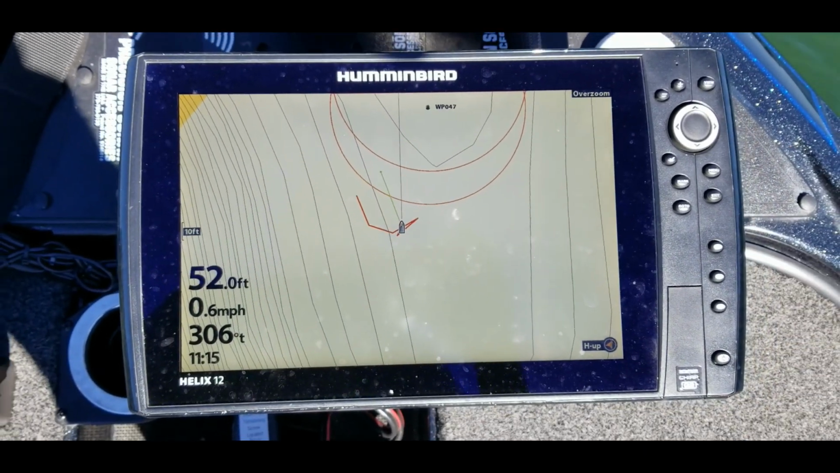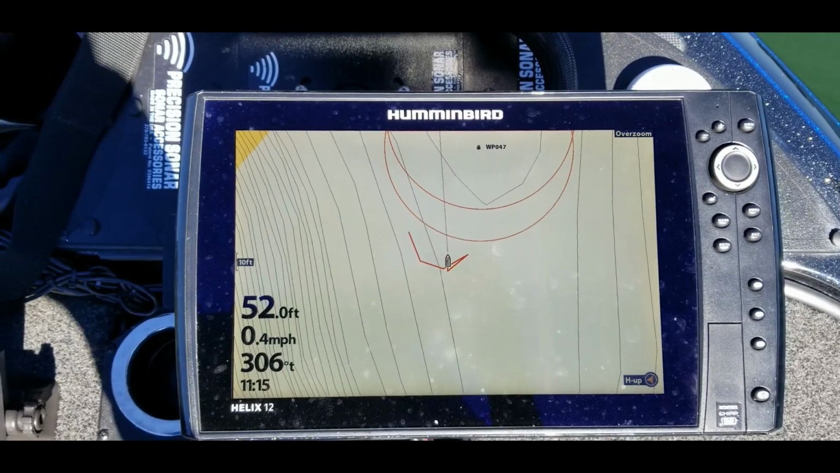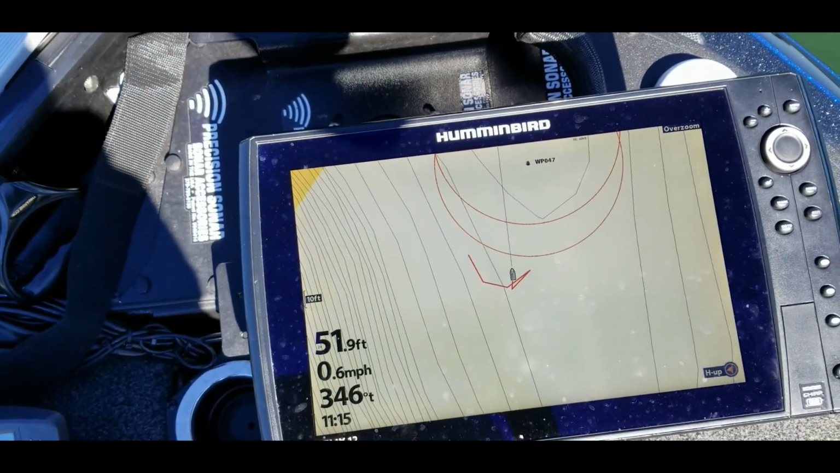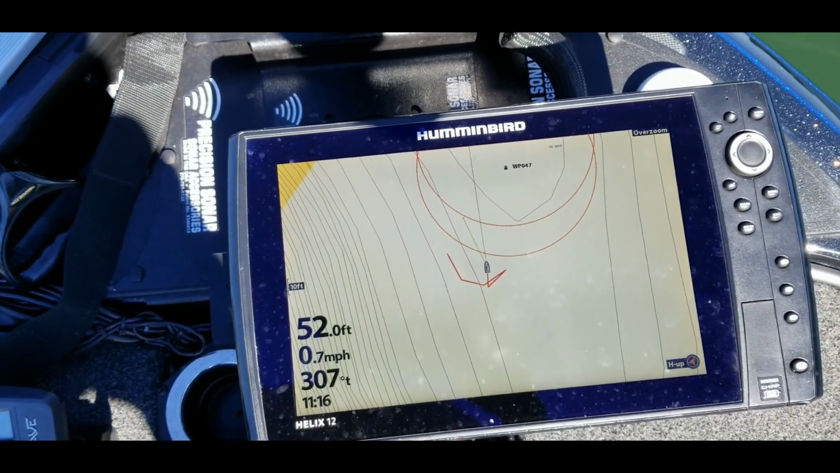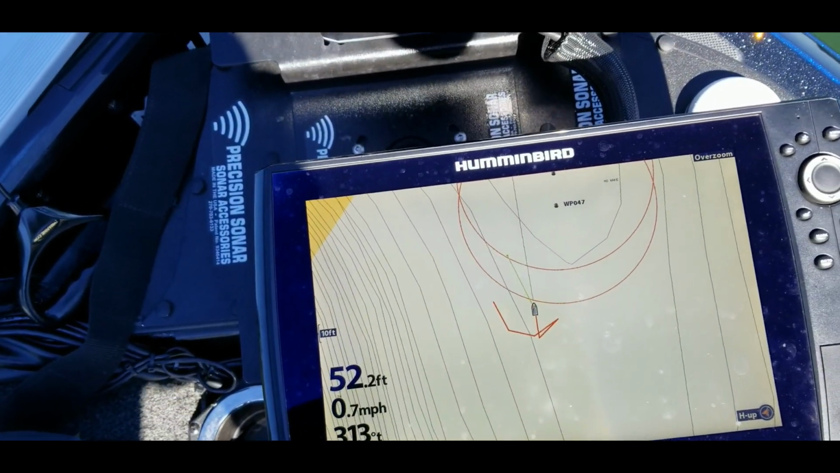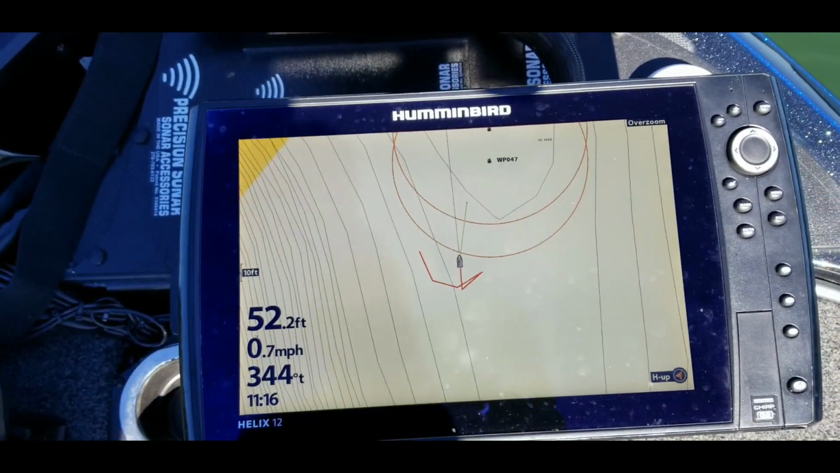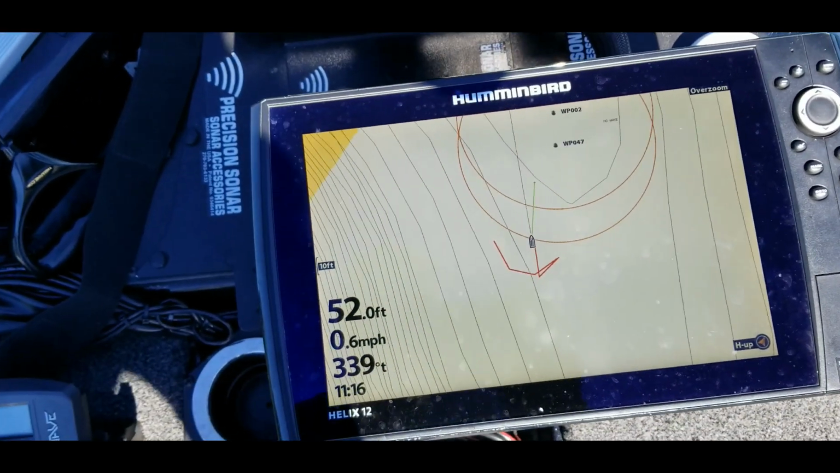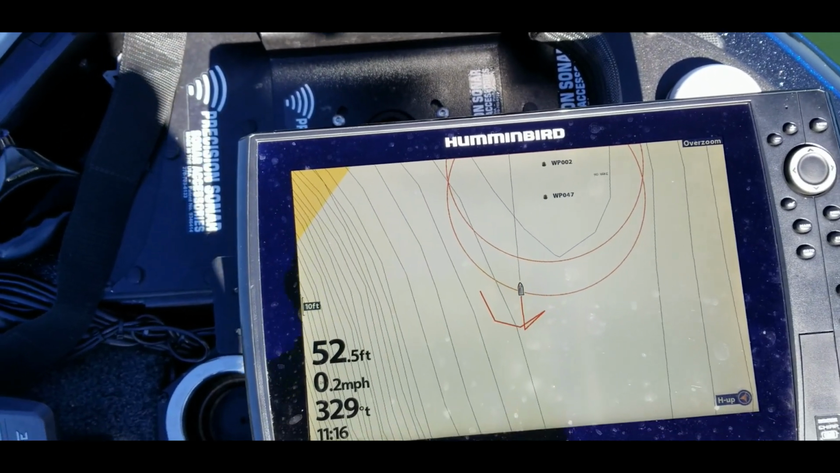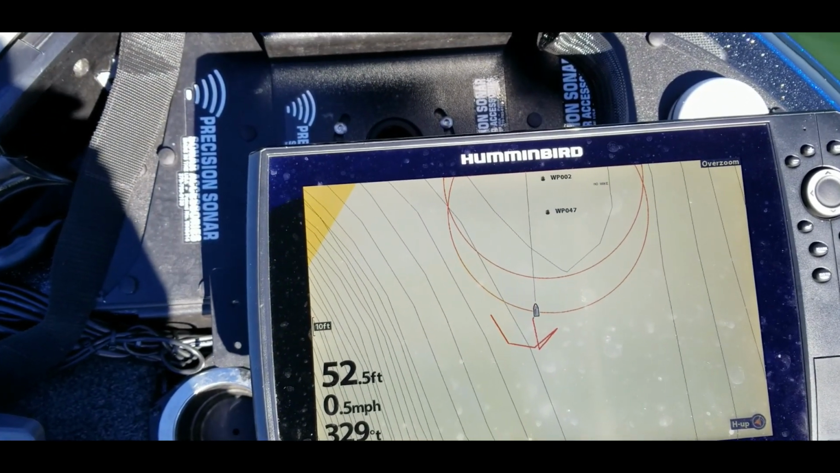I'm not sure if the camera is doing it justice to how close I'll actually be to the buoy marker. But if you think of your boat as being about 20 feet long, at 65 feet, that's basically 3 boat lengths. And a cast can easily go past 3 boat lengths.